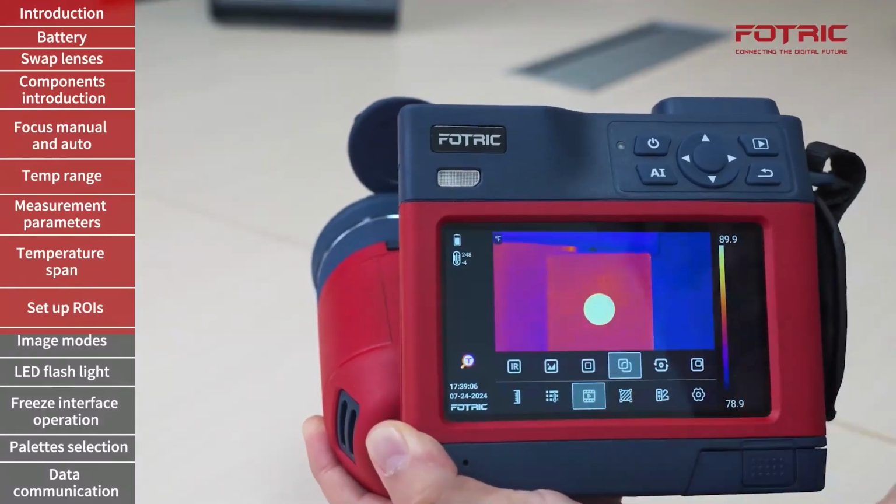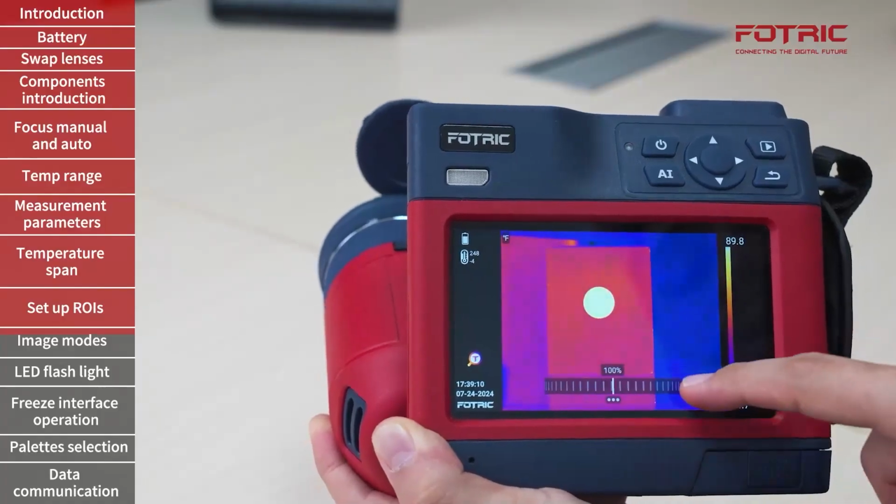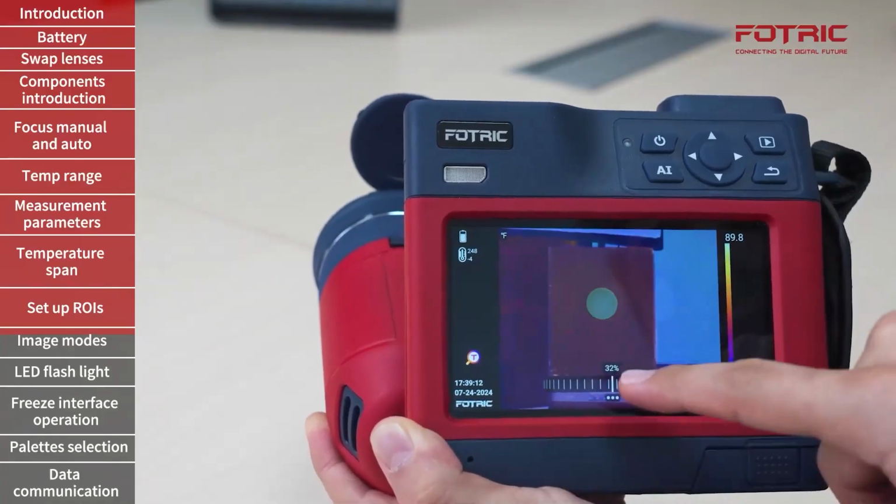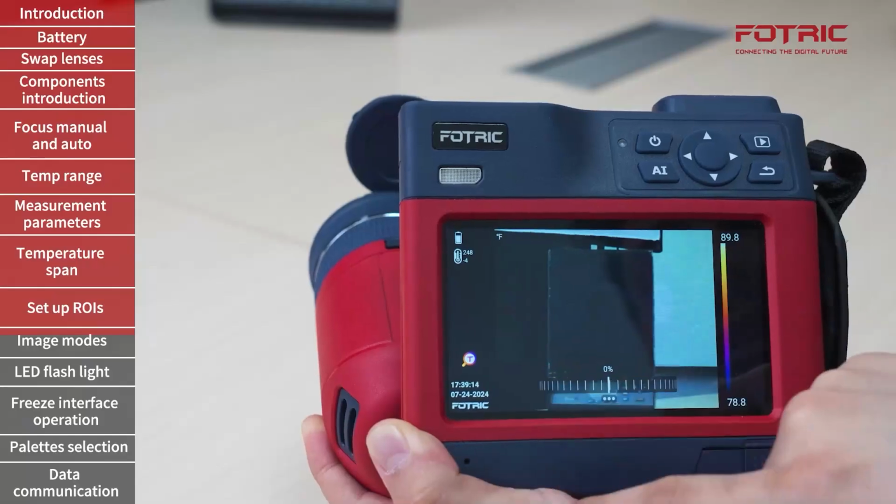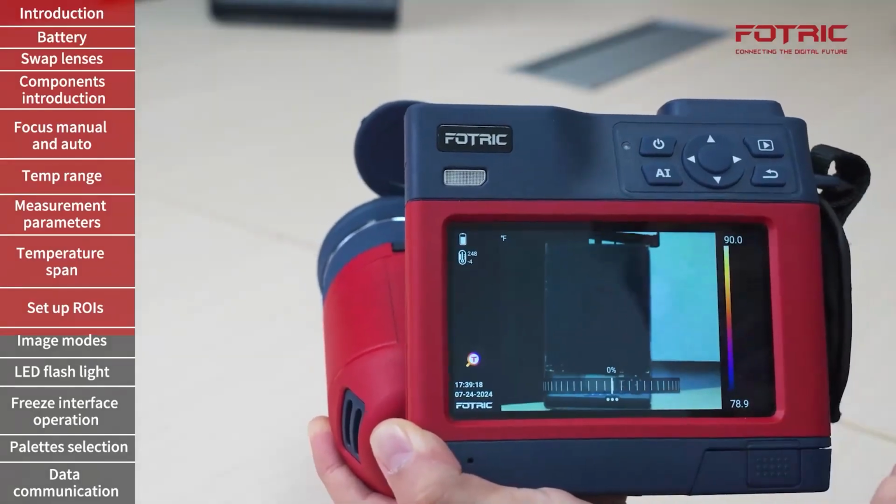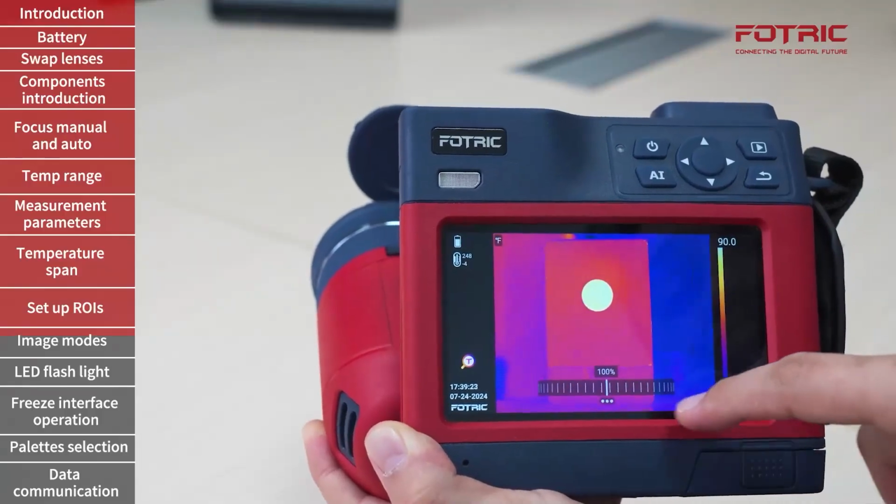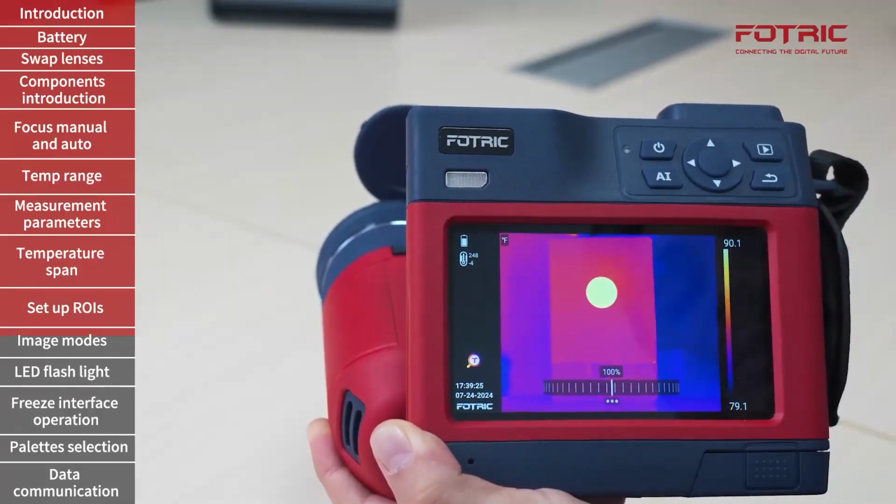The fourth mode is fusion or blending. Blending allows me to do a transparency of the thermal picture over the digital image. Right now all I see is a regular picture with zero blending, but as I increase I can see what the naked eye cannot, the heat in the setter.